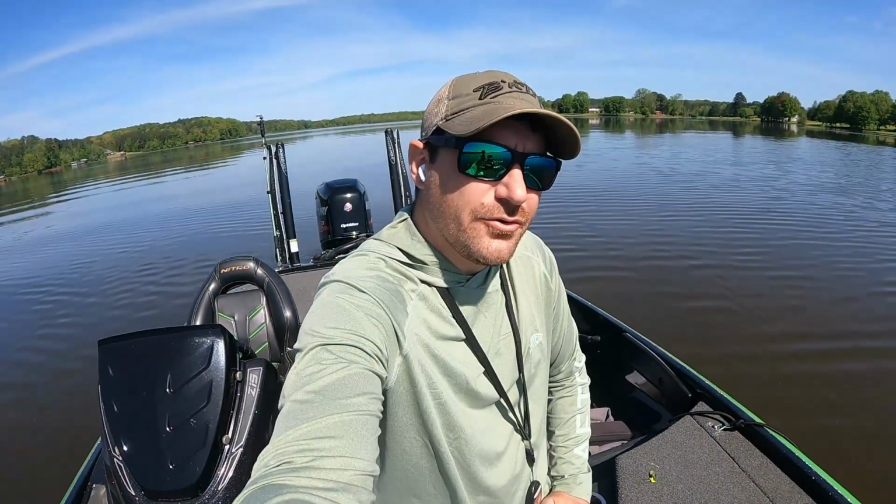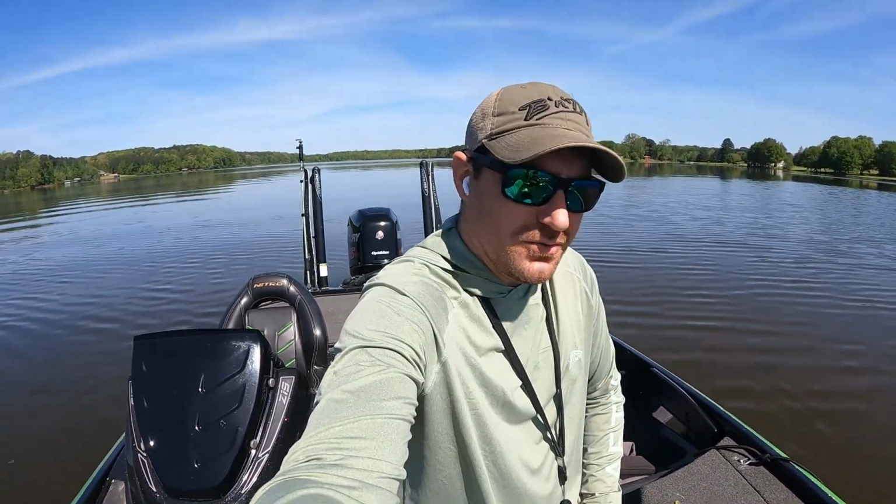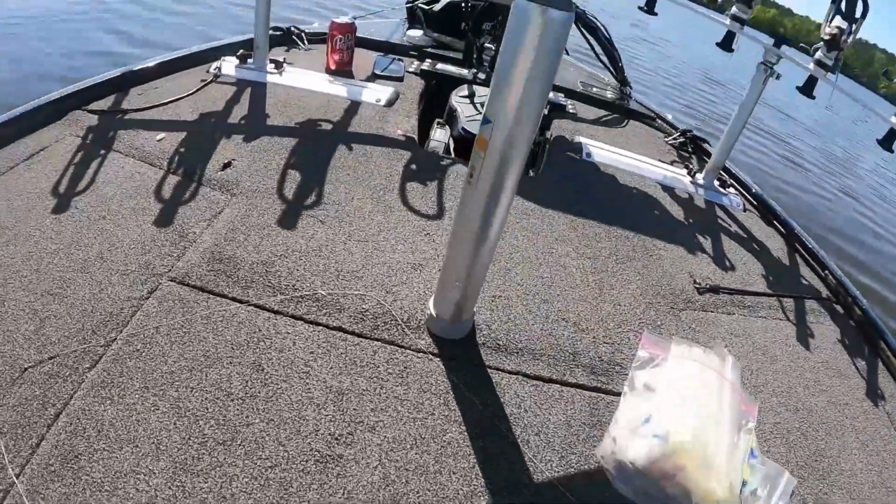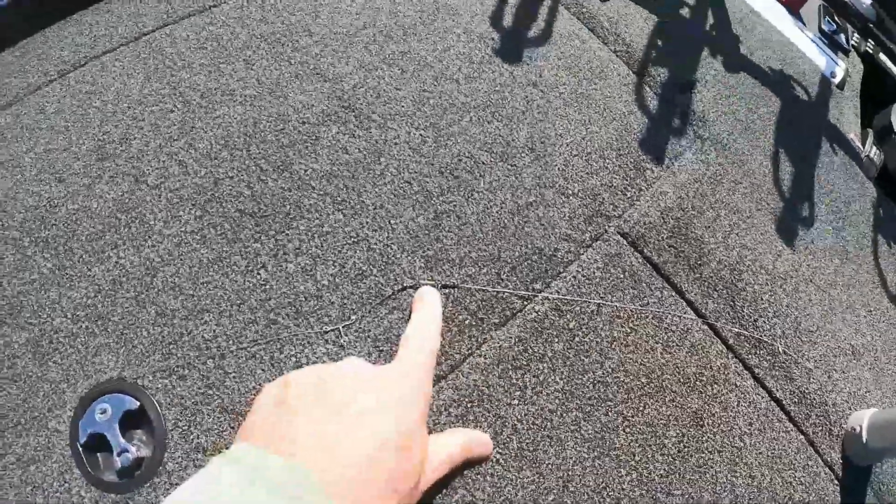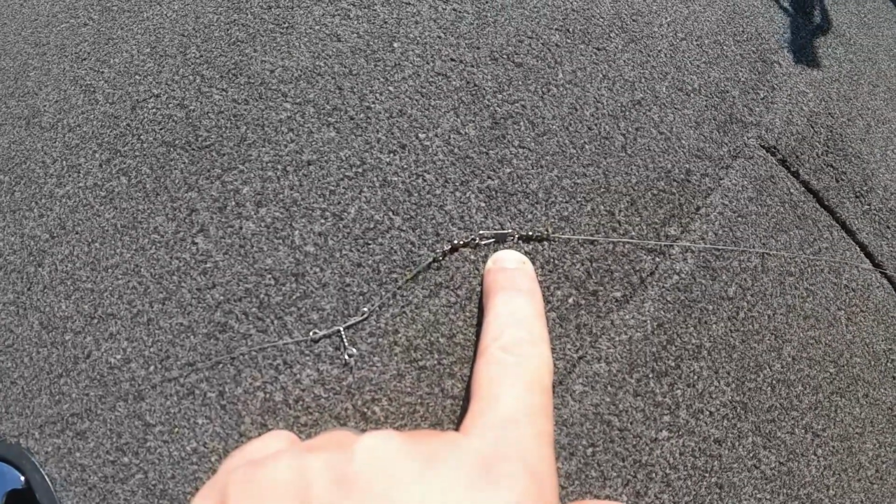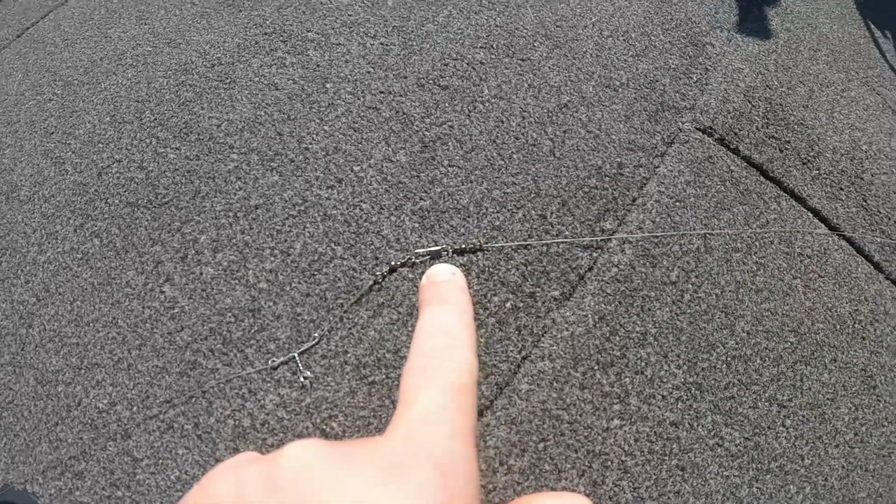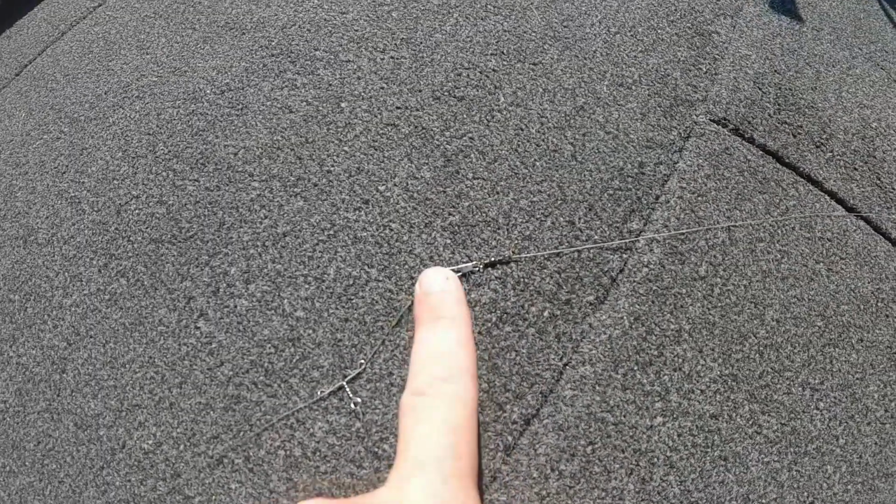All right, I want to run y'all through real quick my little setup for my double jigs on my trolling poles here. So we'll go down through it. I know this is really hard to see, but this line is my main line. I come down to a snap because I like to change these out pretty quickly to go to crankbaits or anything else. And we'll start out with my leader, I mean my swivel.